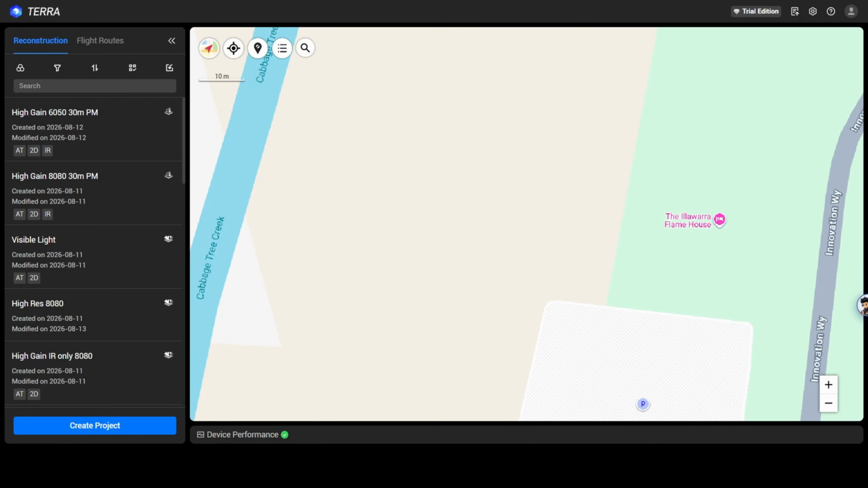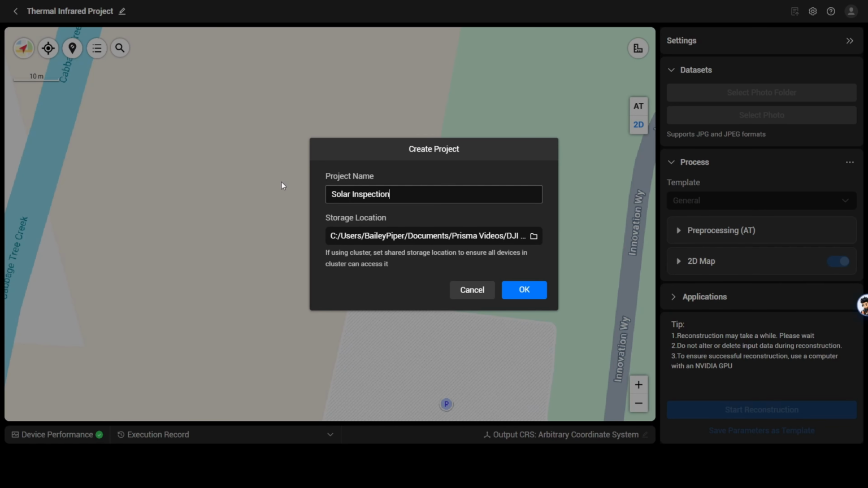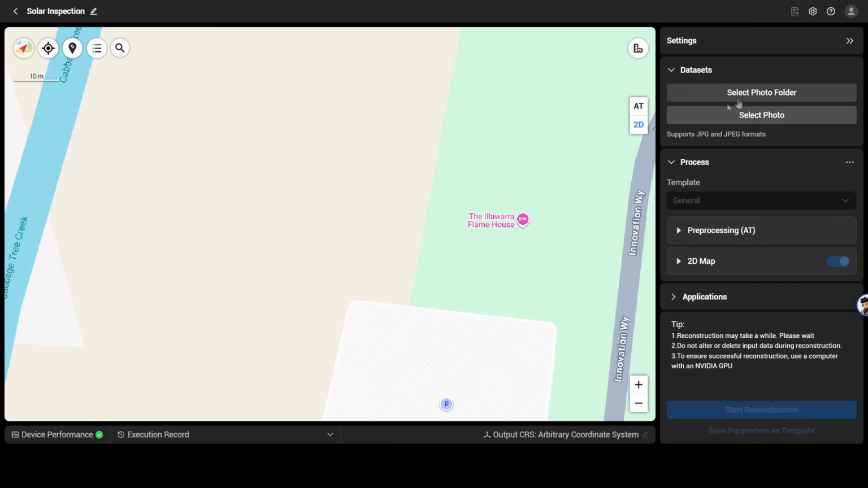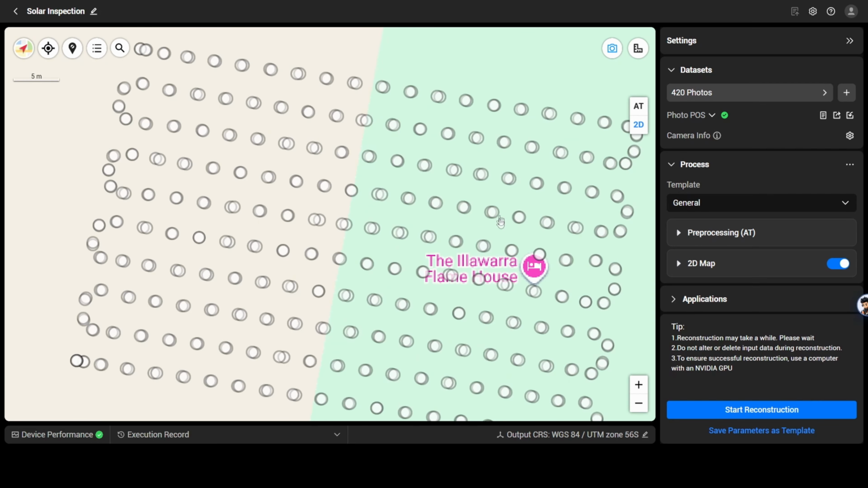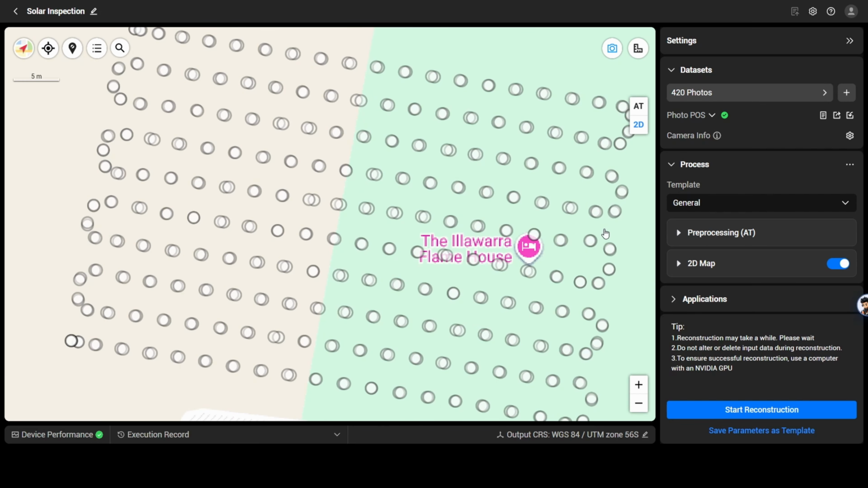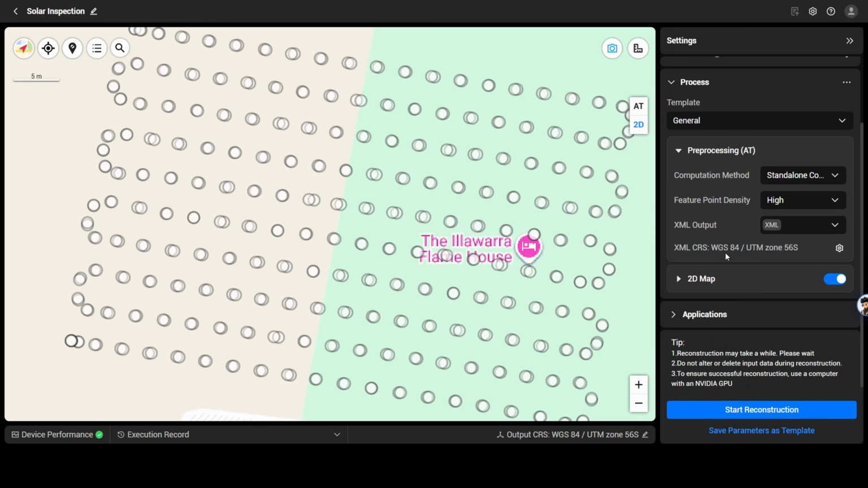We can now go ahead and start processing our captured data. Inside DJI Terra version 5.3, we want to create a new project and select our thermal infrared tile. Give our project a name, select our storage location, and select the images, both thermal and visible light, that we wish to reconstruct. Once our data is imported, we can then go ahead and set our process settings. We'll leave our pre-processed settings as default.